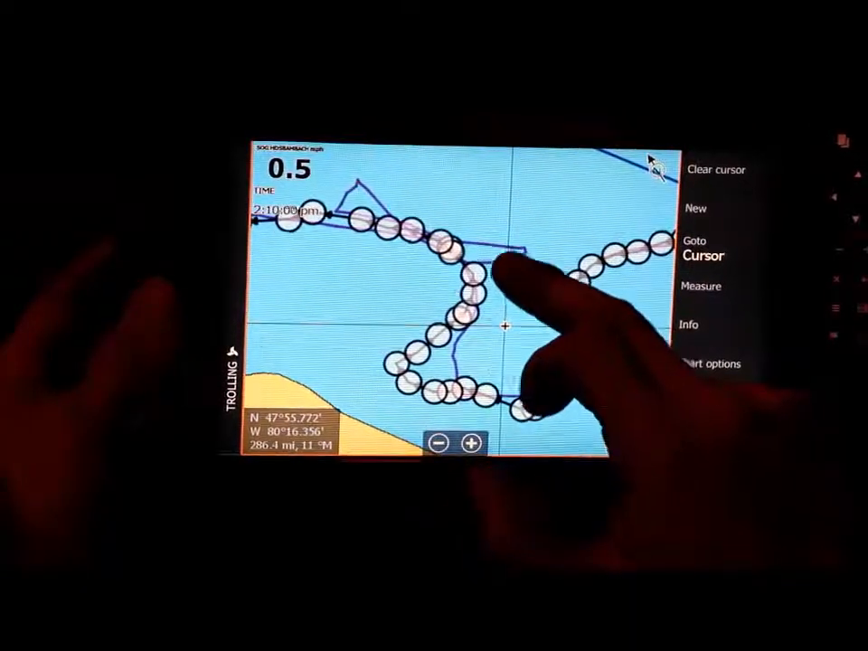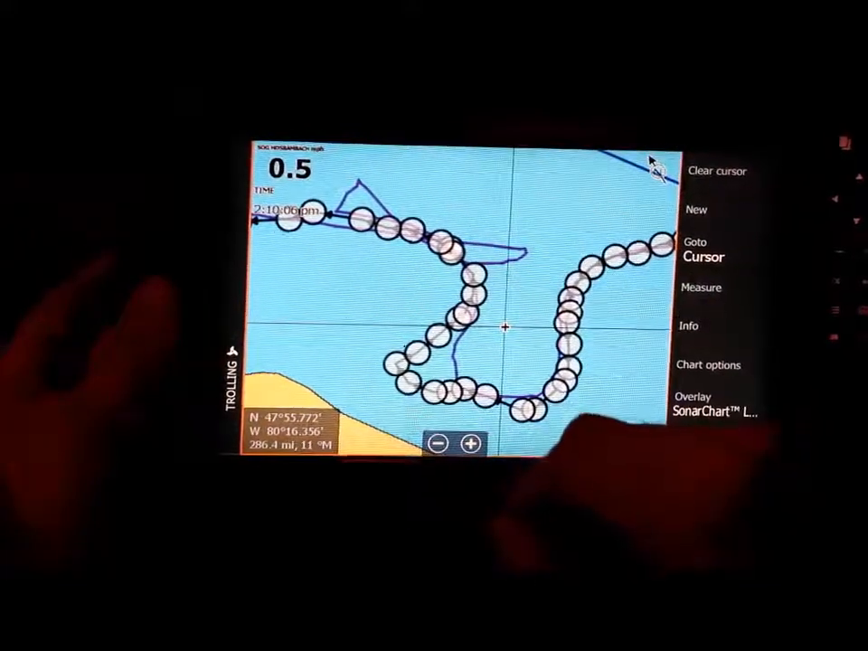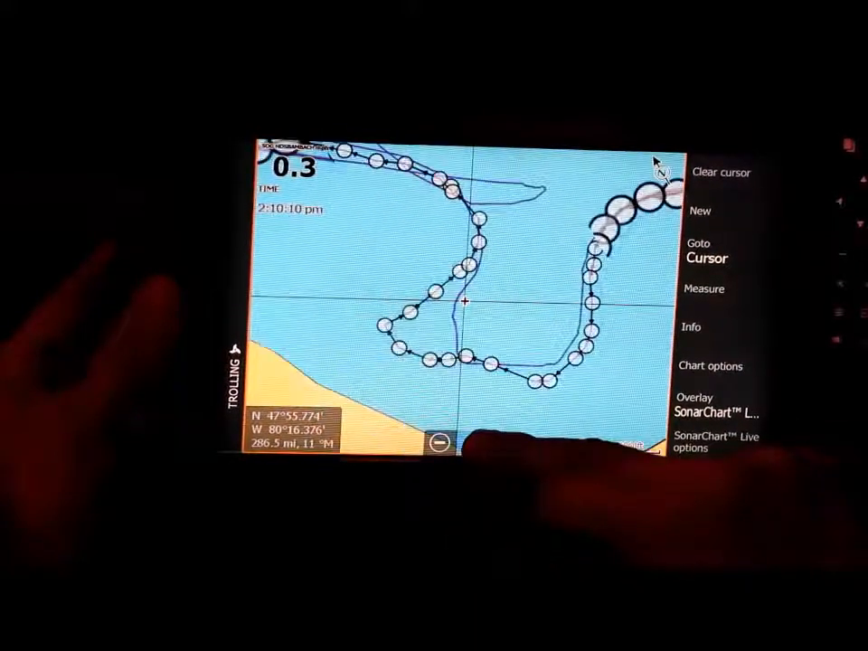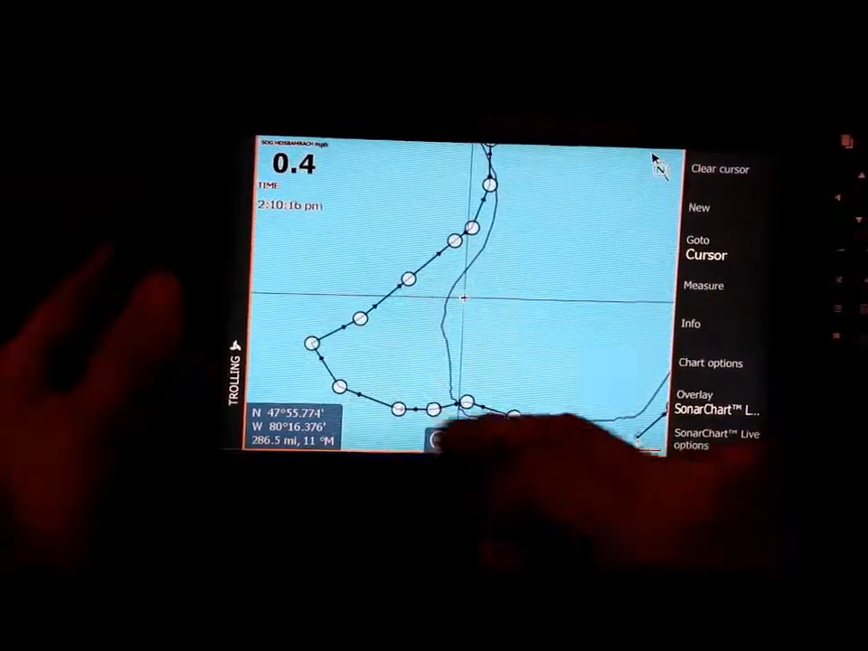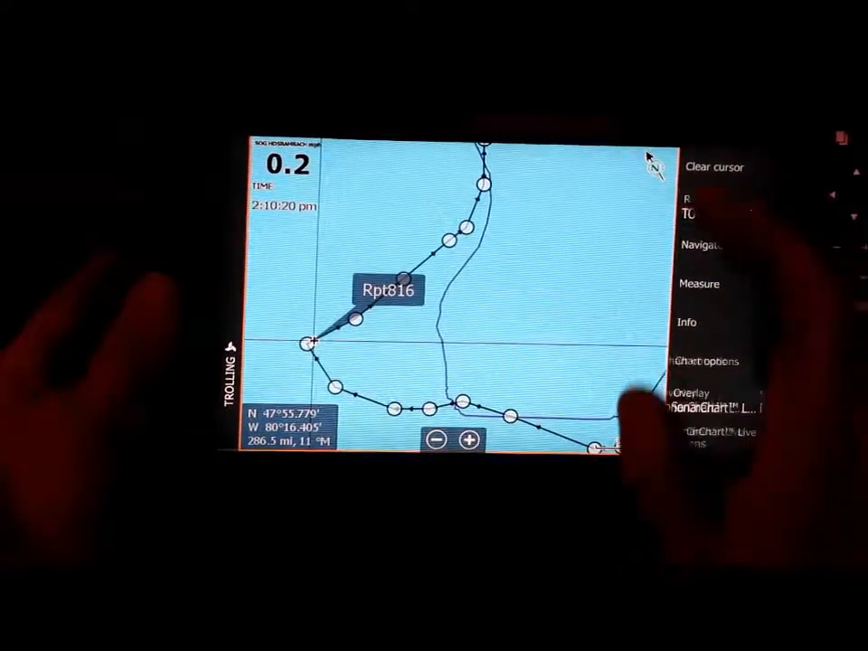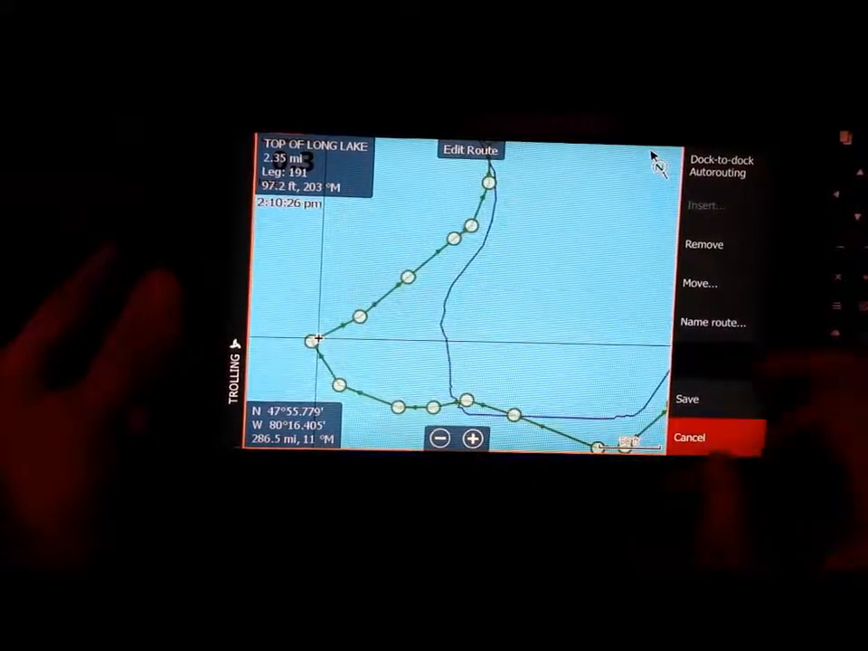Right up here, remember I caught a fish right here, so we got kind of stopped, or we got into some weeds or whatnot. I forget what that was, but let's just say this point right here where there's actually weeds in here, it was way too tight of a turn to get in there, so I'm going to adjust this route. So I'll go back to this one, Top Along Lake is the name of the lake. I'm going to edit, and I'm going to start tweaking